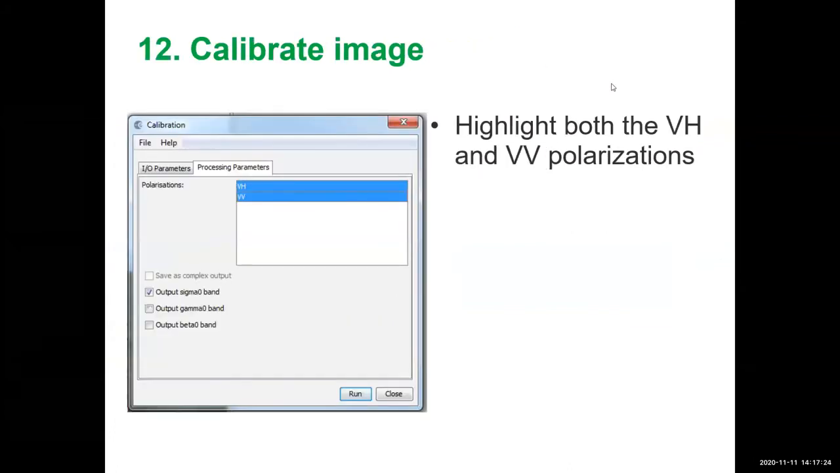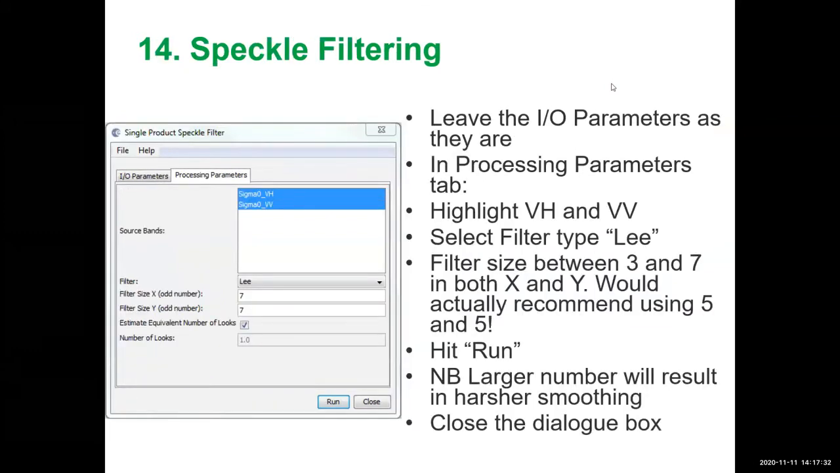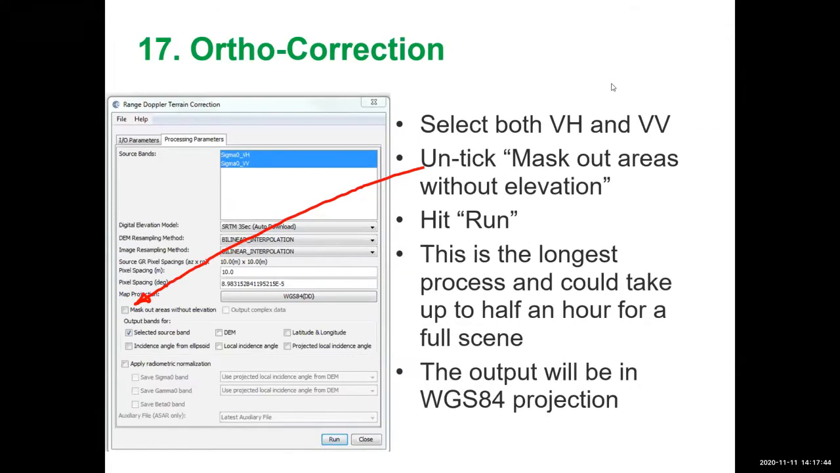And then just highlighting that we're using both the VH and VV polarization for the SAR imagery. Then the speckle filtering, we tend to use the Lee filter with a 7x7 window. And then ortho-correction, masking, we don't mask out areas without elevation.